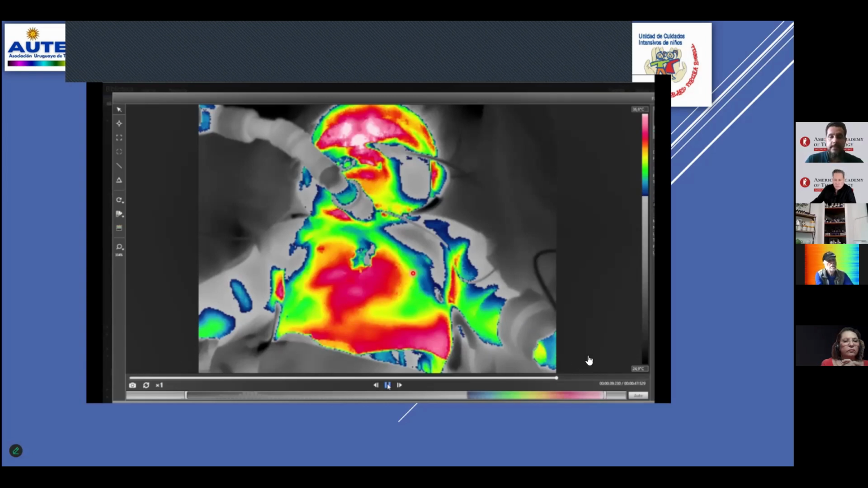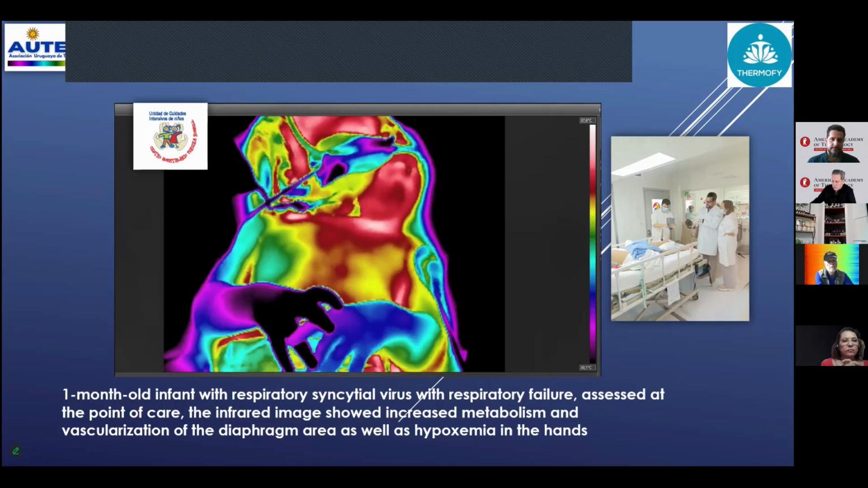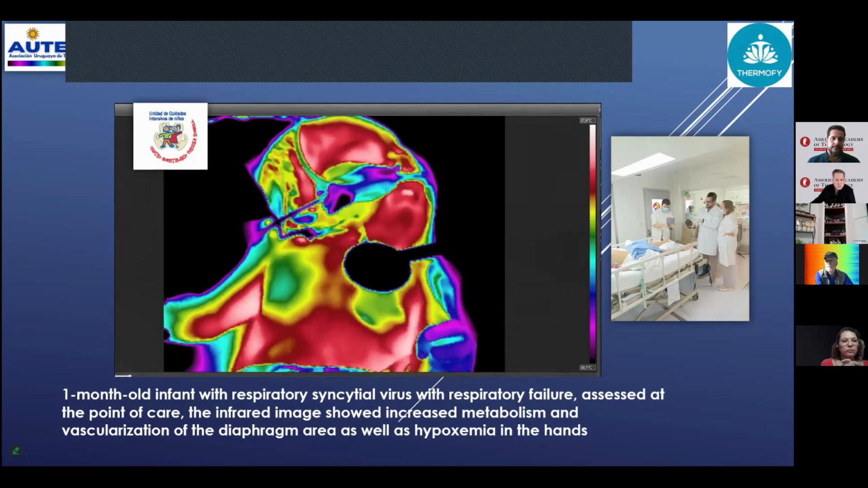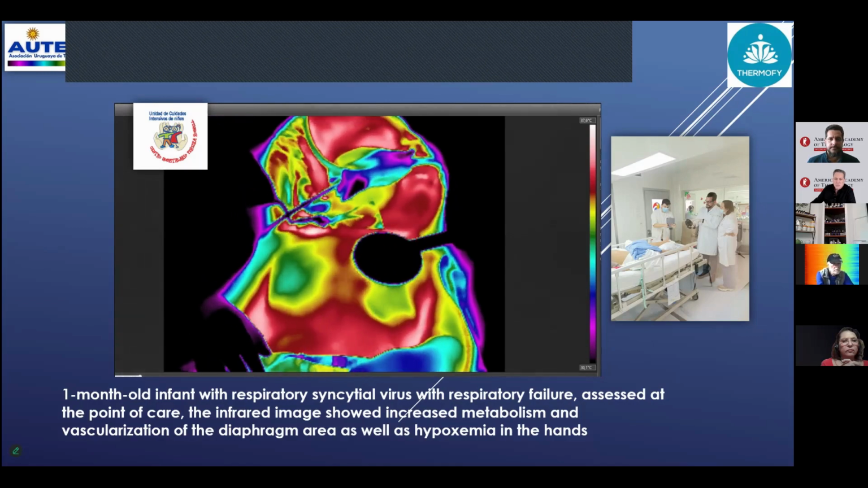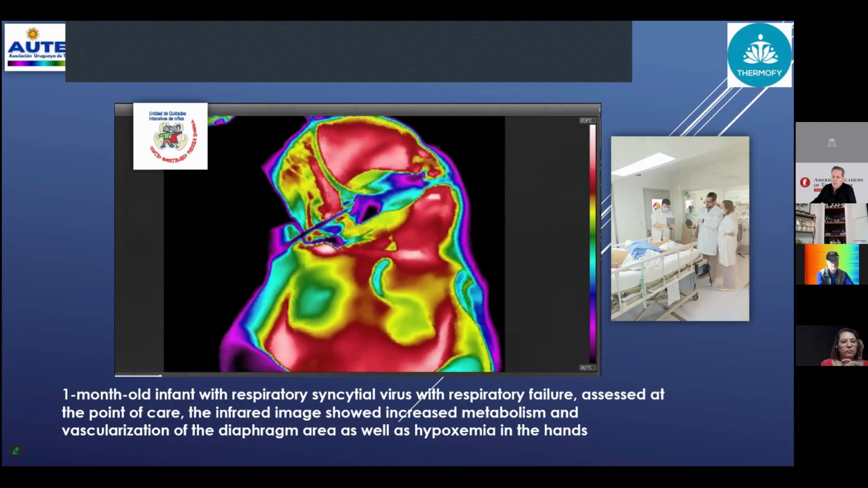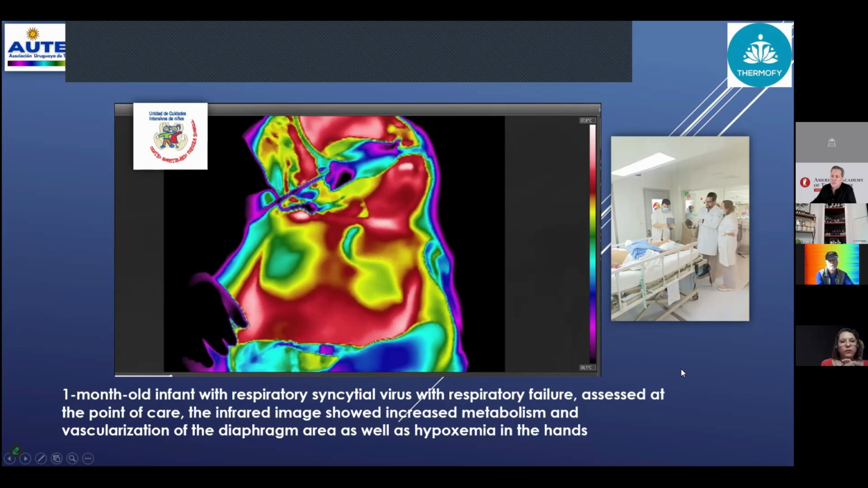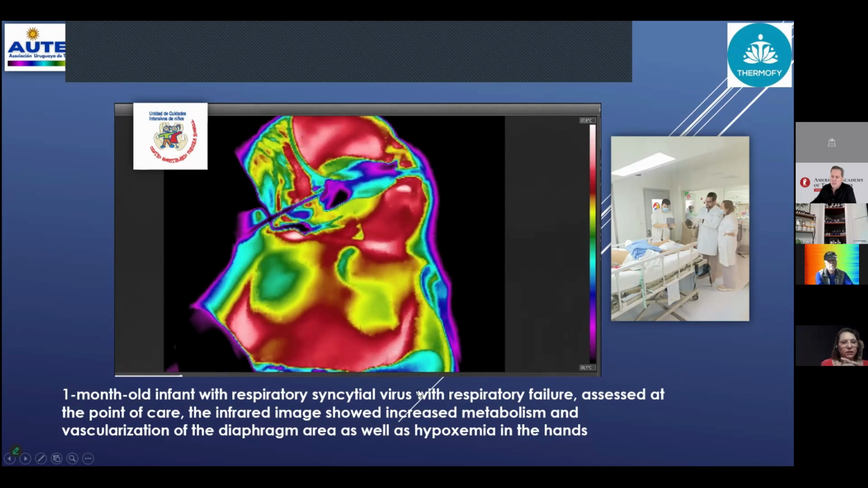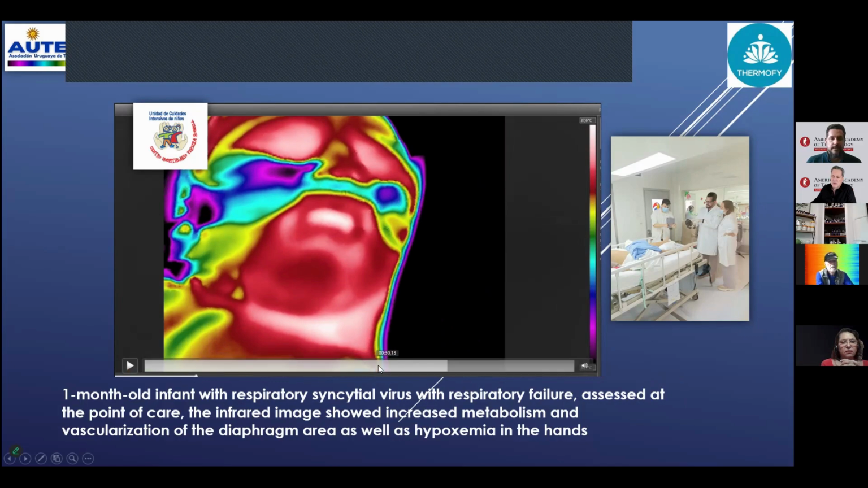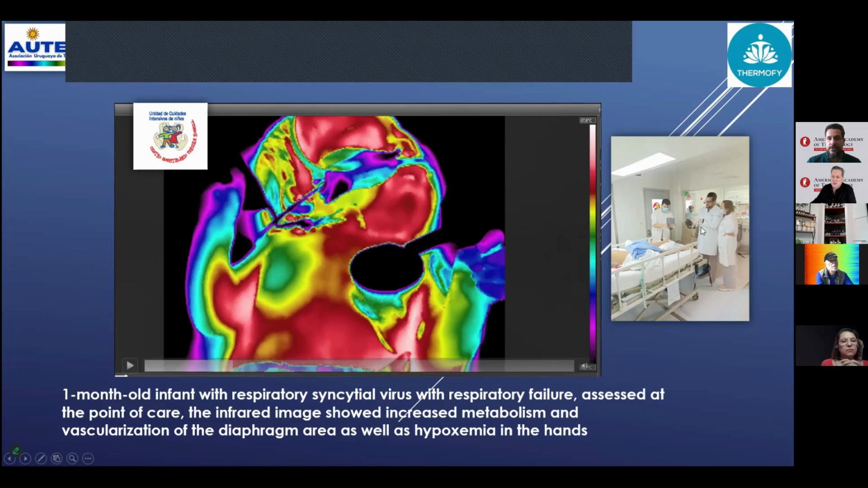Here. Look at that. See there, the hypoxemia area, and Professor Andrea said the right area needs intubation for this patient, to resolve the respiratory insufficiency, and it resolved with an okay outcome.